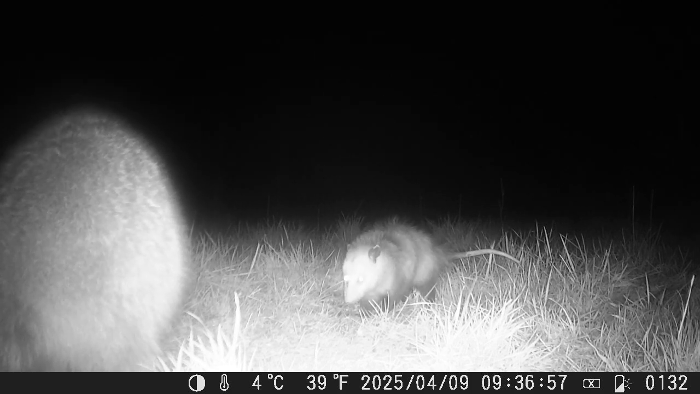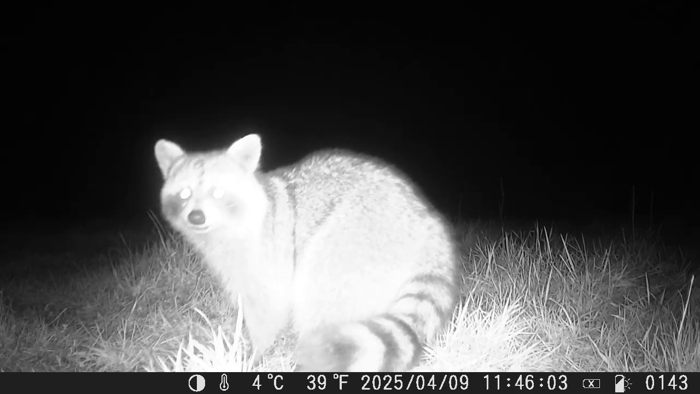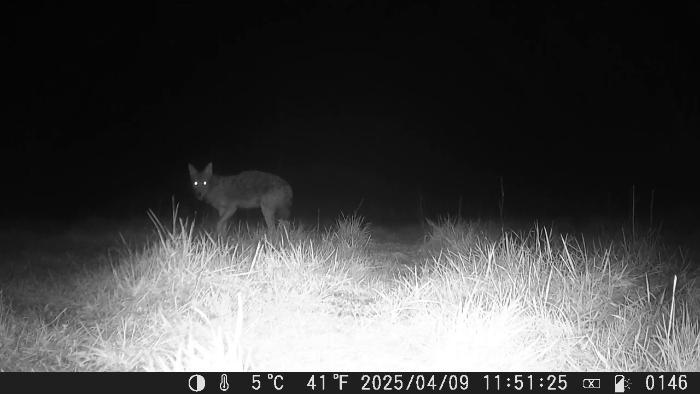They had the same idea to come eat. In the dark, sometimes you have to look over your shoulder.